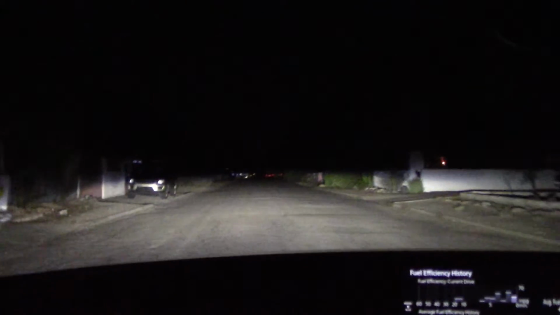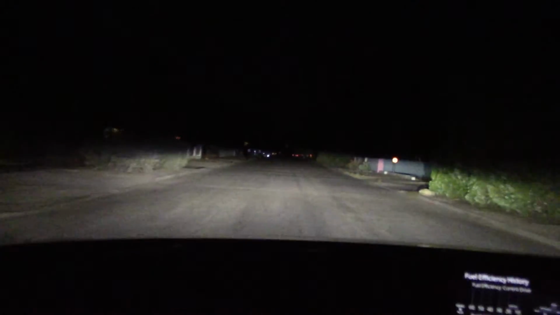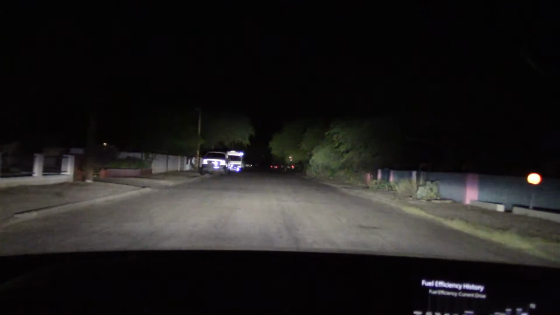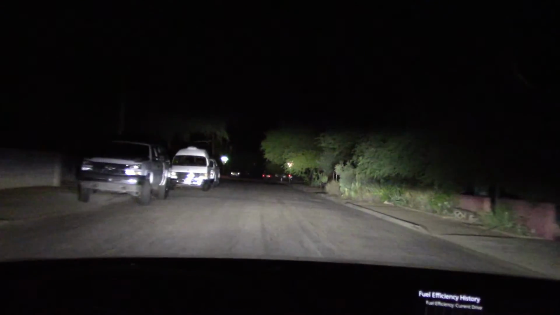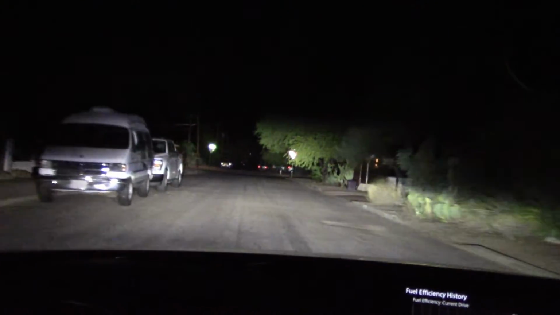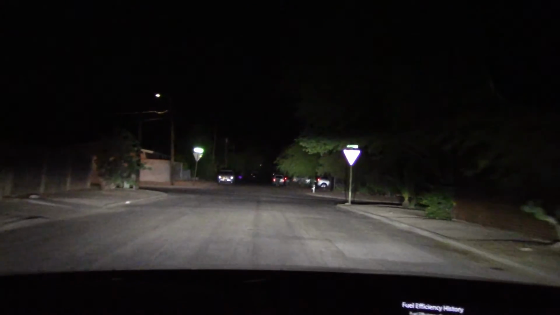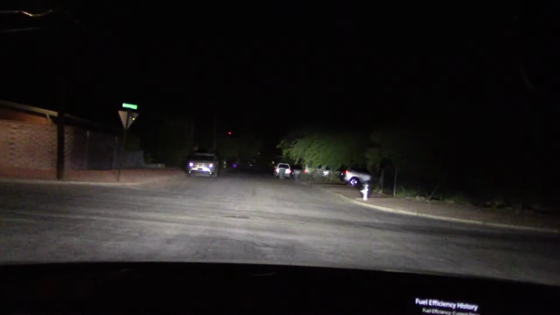Alright, time for the dark, dingy street test. We'll try not to run over any alley cats or stray dogs. Here we got the low beams on, and wow, they're really reaching out. Now we got the high beams on. I don't know why the high beams have to go so high. It's not like we're looking at the top of a large roof on the top of a large building, but I guess it's okay.